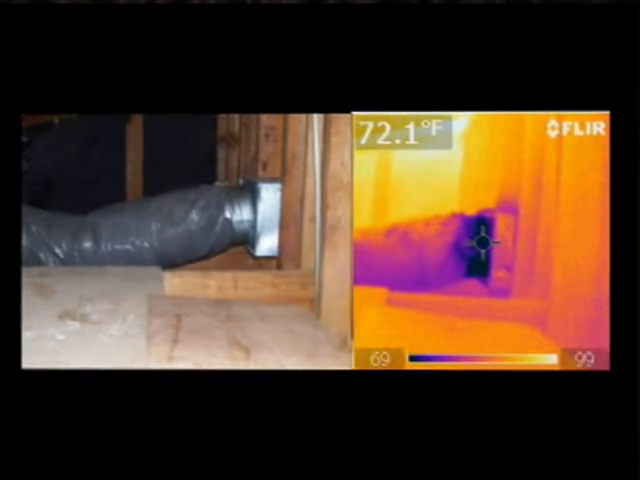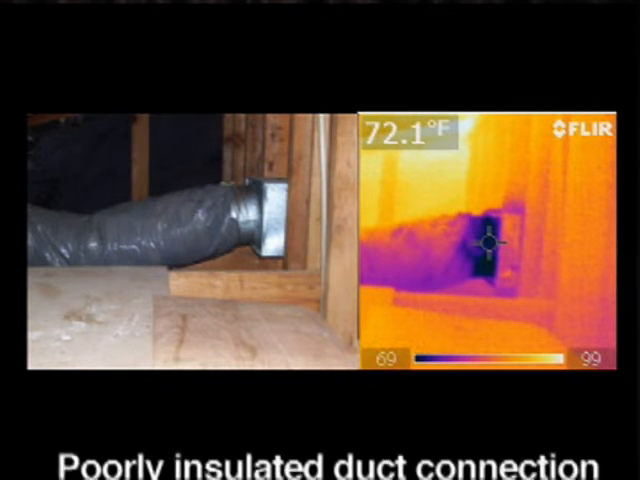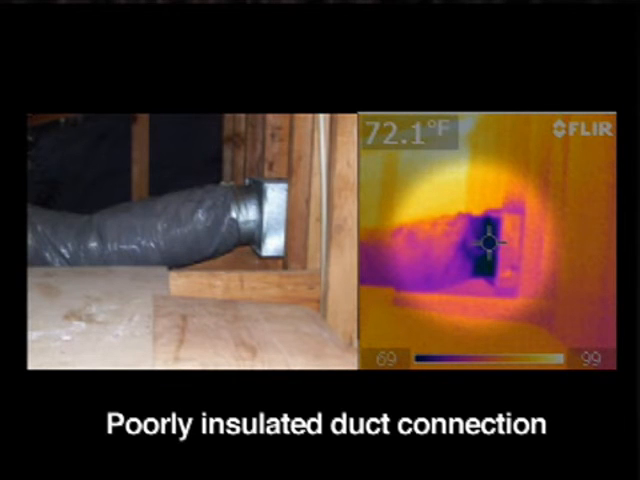Here we see ductwork up in the attic. Again, there was a poorly insulated connection in the attic. You can see the dark area where the connection of the vent and the duct work comes together, and where that pipe connects you can see a very dark area, and when we look closely at that area there was actually moisture dripping into the attic and onto the ceiling. So this was a good find, and it helped save a repair item that could have developed into something that could grow mold or create decay.